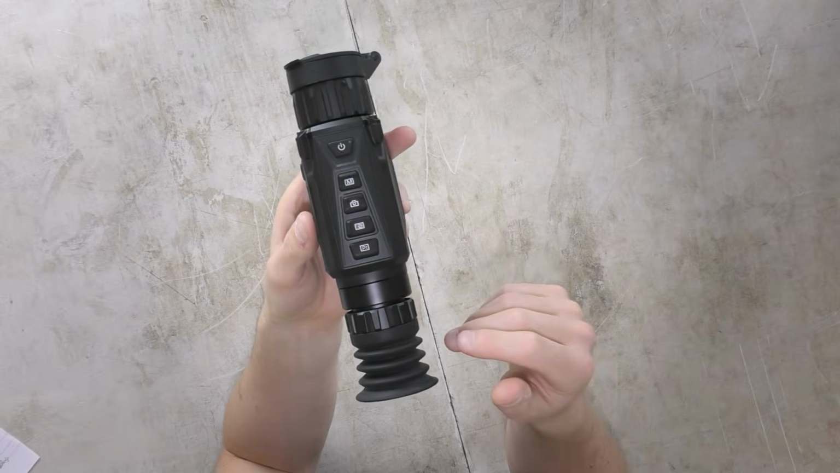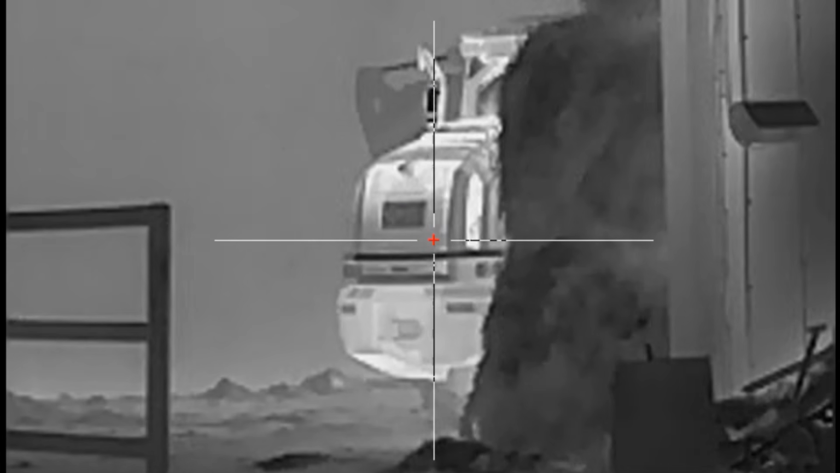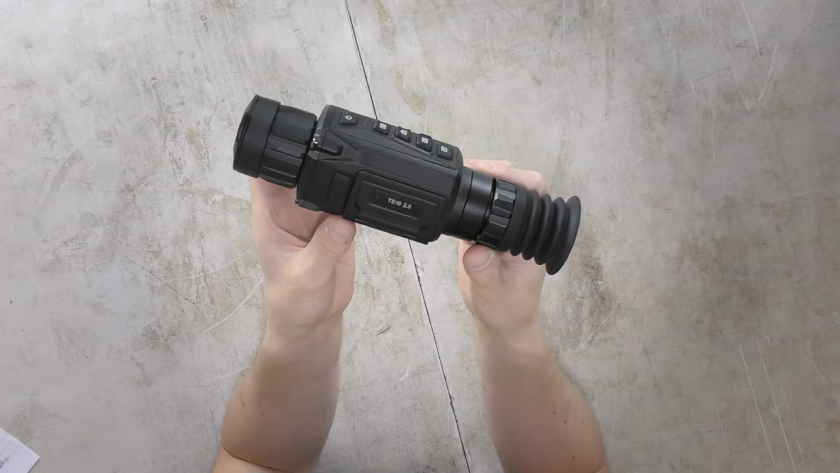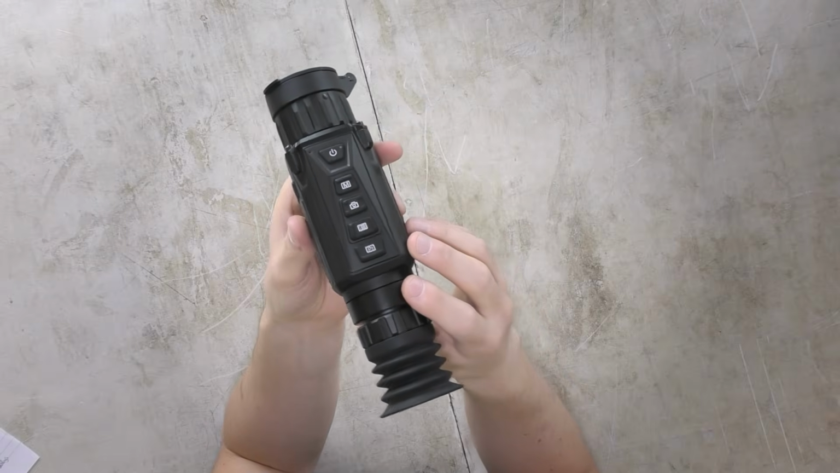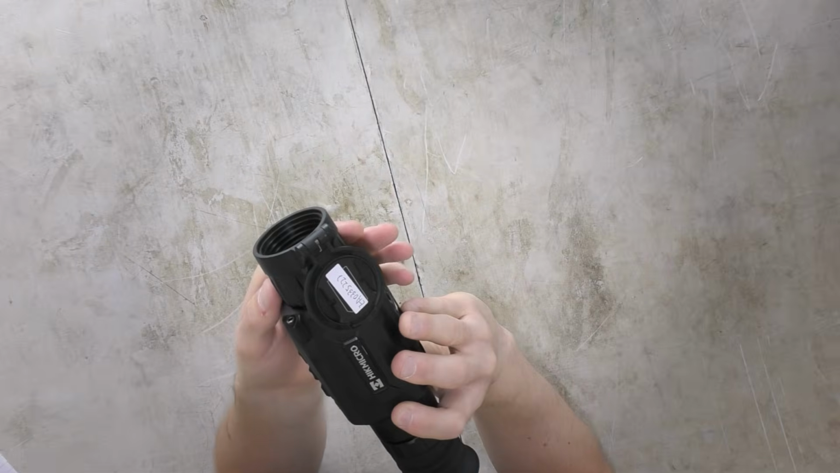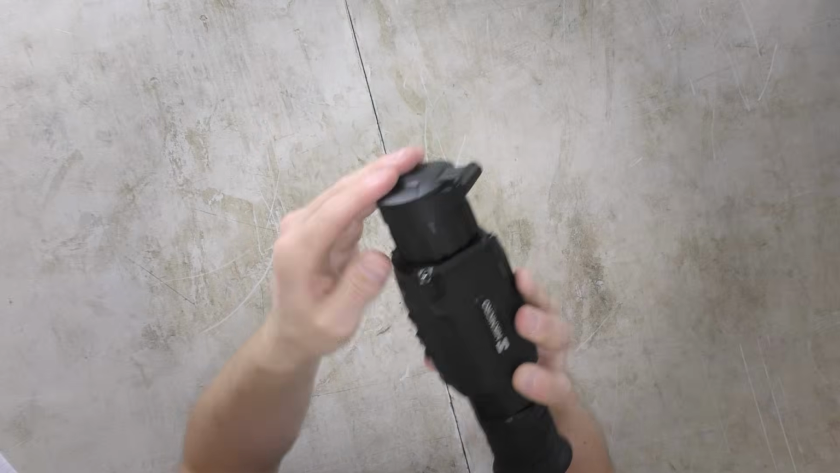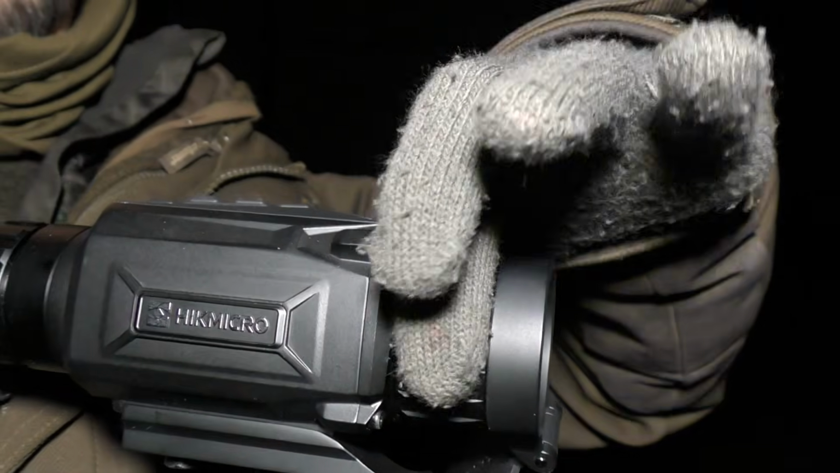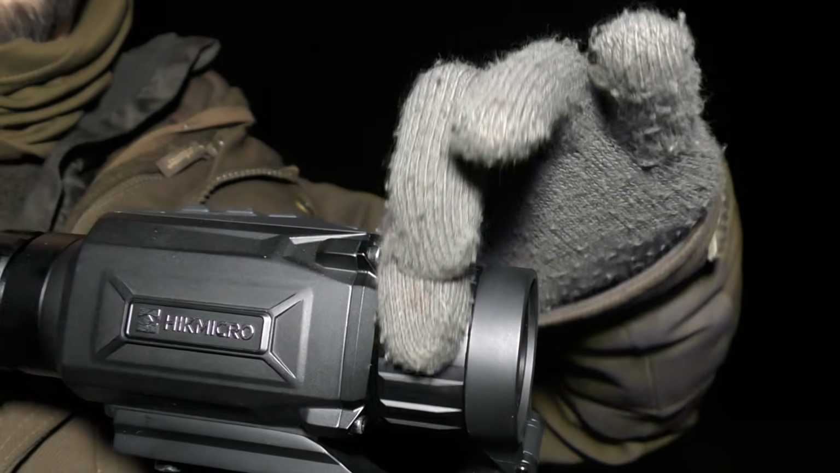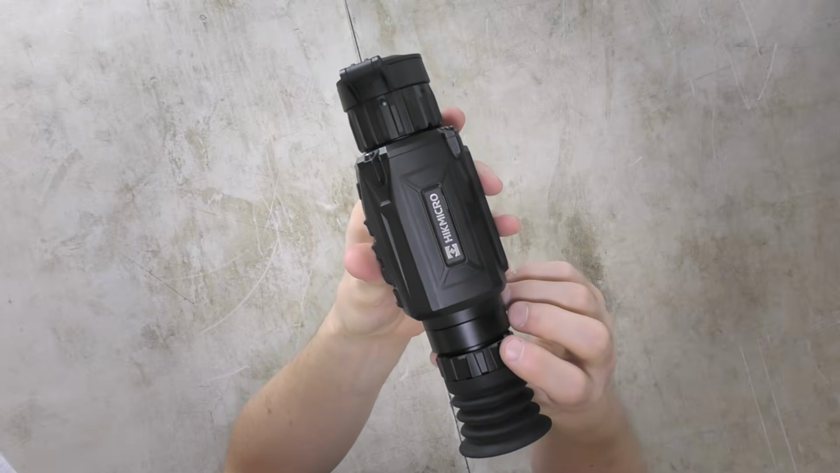There are different colour crosshairs and reticles. There's a built-in 16GB memory, and supported by the HIKMICRO app, you can change all the settings on these from your phone. So you don't have to keep going into the menu to do it that way. It has a 19mm objective lens. It's very nice and compact. You have the focus ring just at the front here. You simply turn that. Eyepiece adjustment is at the rear, just like on many other scopes.